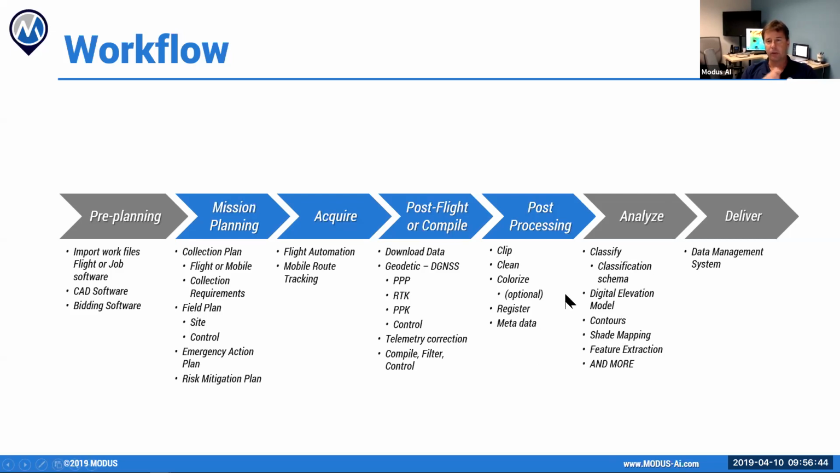Later on, when we talk about use cases, we'll talk about classification schemes and how we manipulate that data. But for the purpose of this course today, what I really want to say is that this is where the money is. When we look at mission planning, acquiring, compiling, and processing, this is kind of like photogrammetry. You can do it really, really quickly.